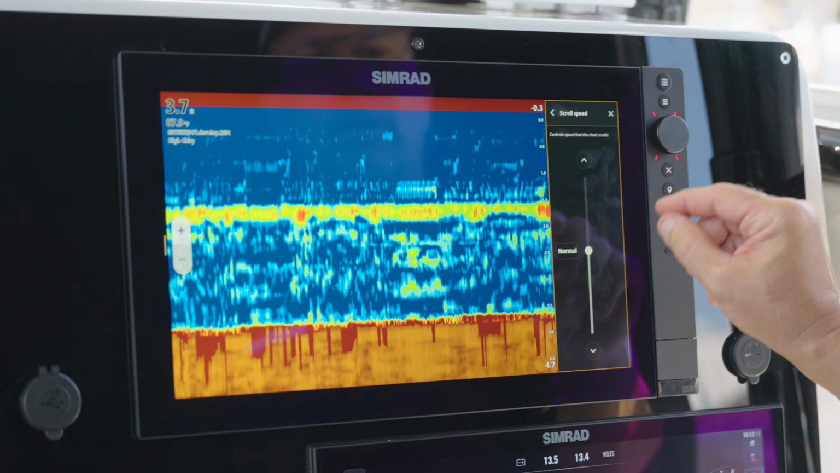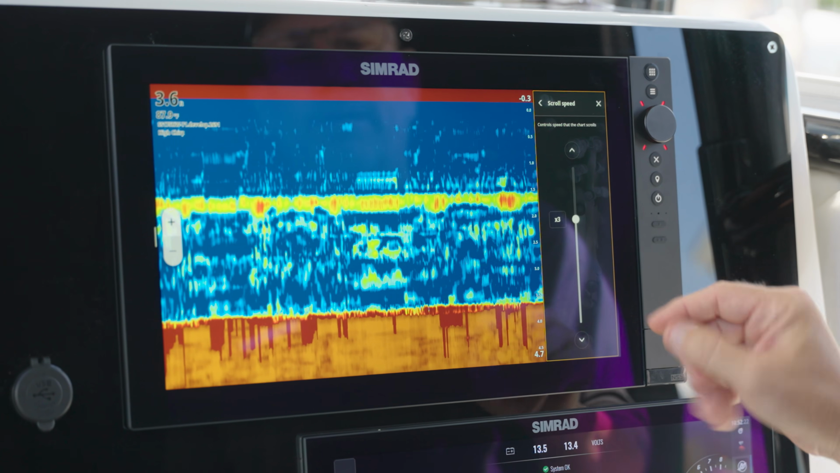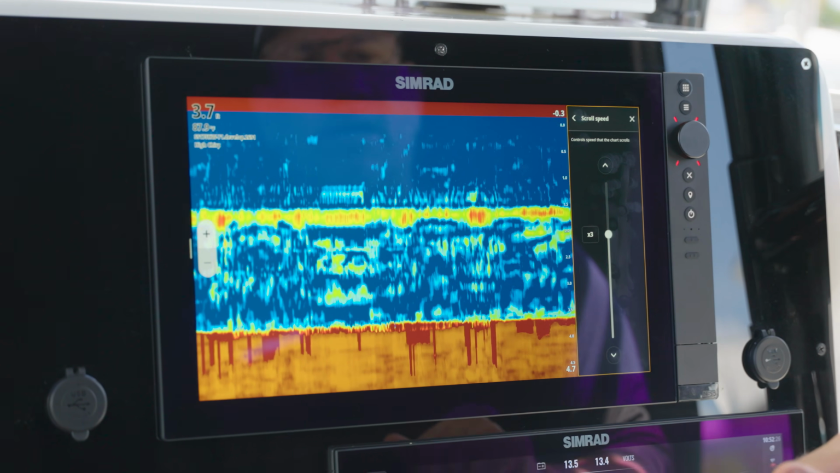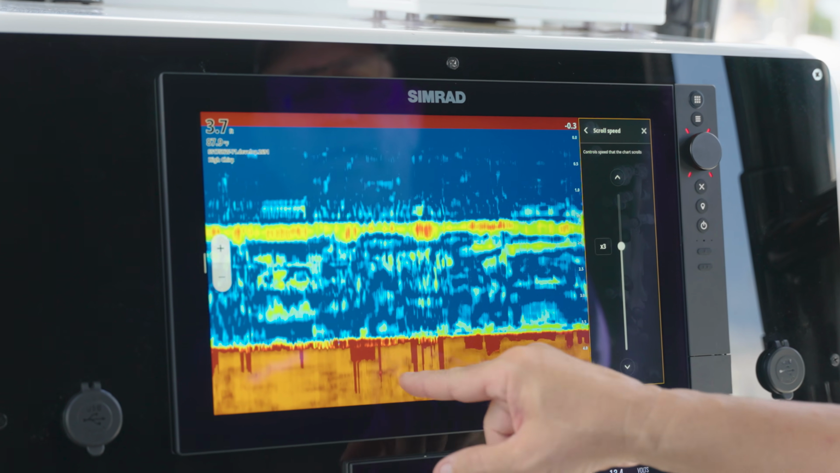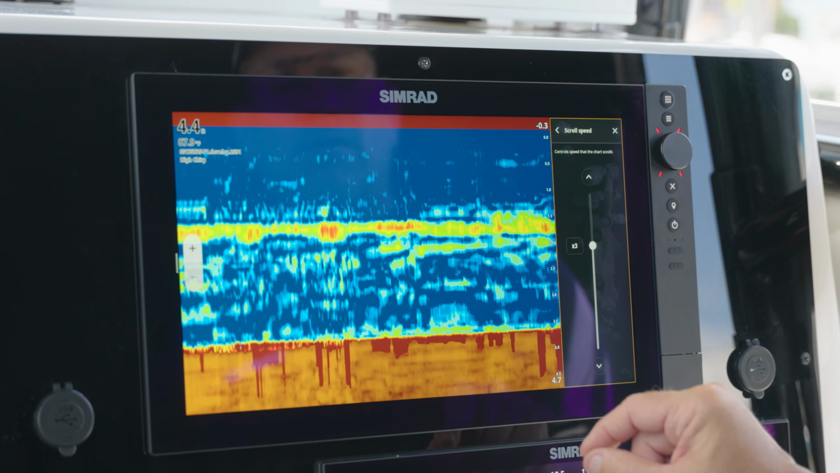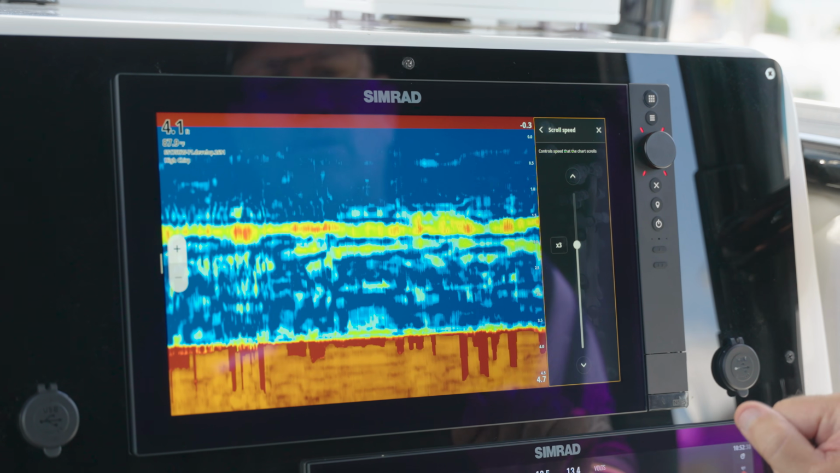Scroll speed. Generally, you want to leave this at normal. There are instances where you may pick up a little bit. You can see how quick that starts scrolling off the echo screen here. Some of the things that you may miss though are some of these details here where we were seeing some hard bottom that creep down below the seabed, and it will smooth out and kind of flatten out your echo